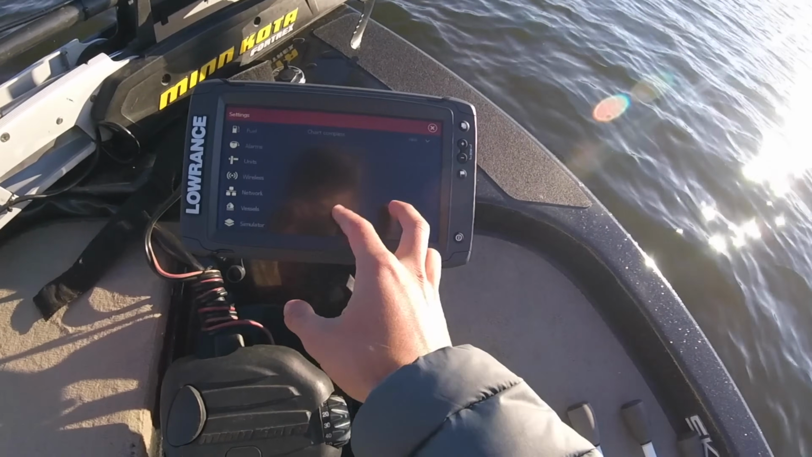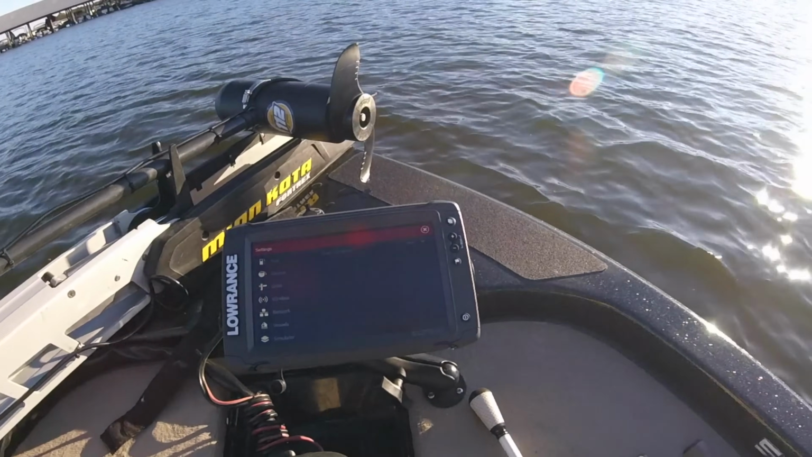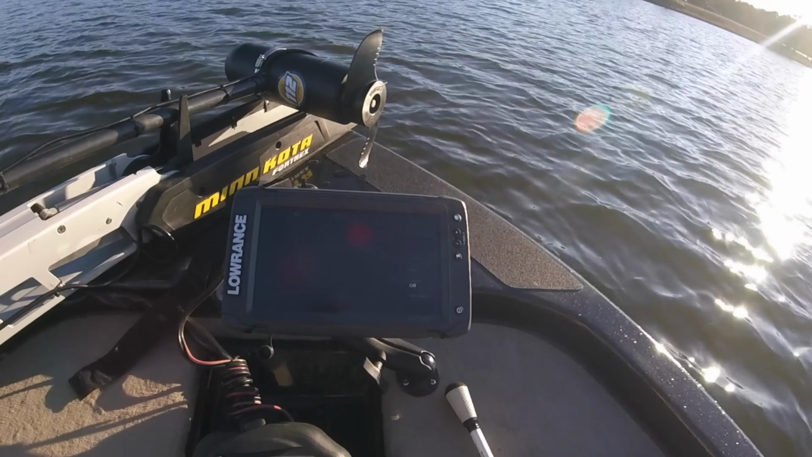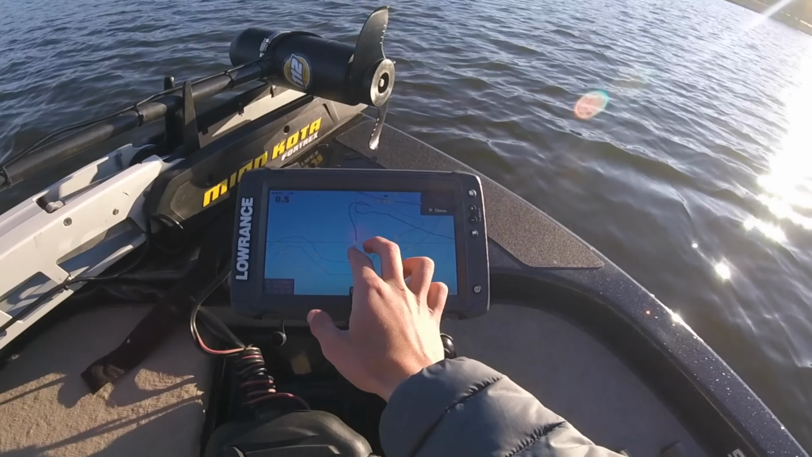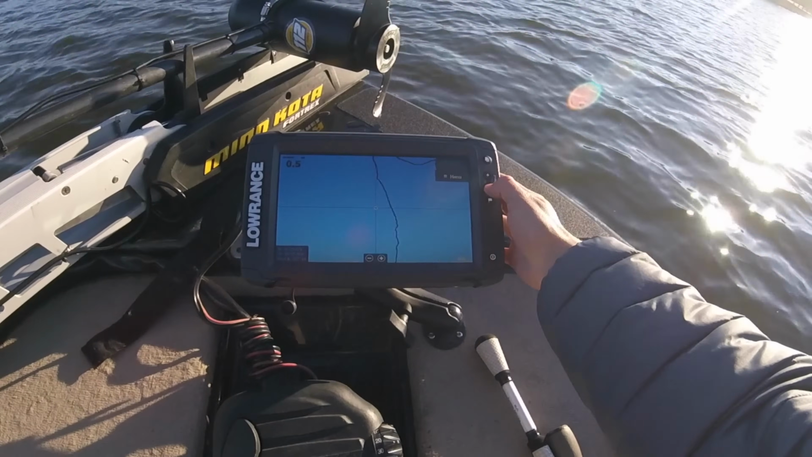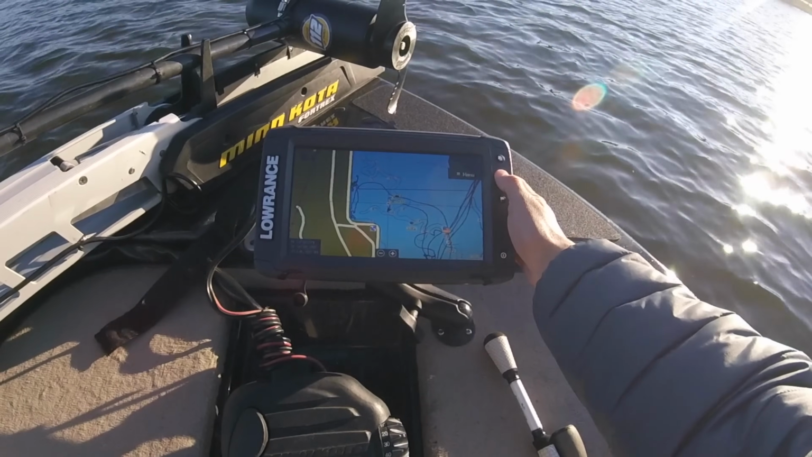I had the HDS Gen 3, so I was able to do the whole 2-finger zoom in, zoom out on, say, the chart here at the front. I was before able to do that whole maneuver like you could on the phone, but I've found myself using these buttons on the side more anyway, even when I had my HDS.